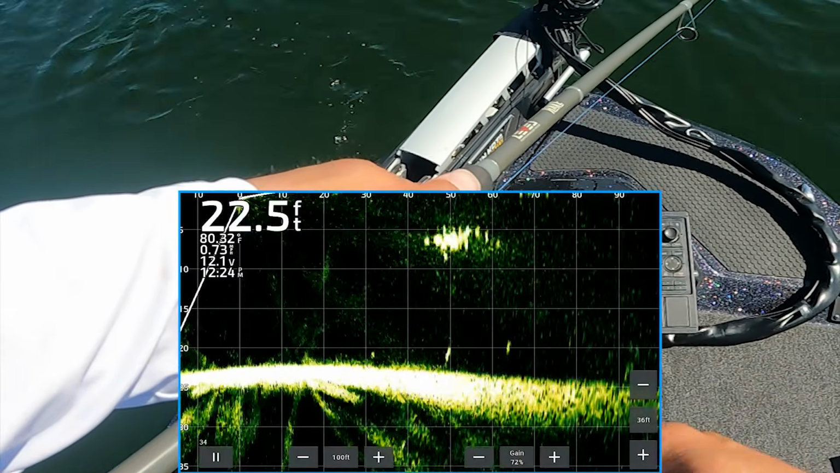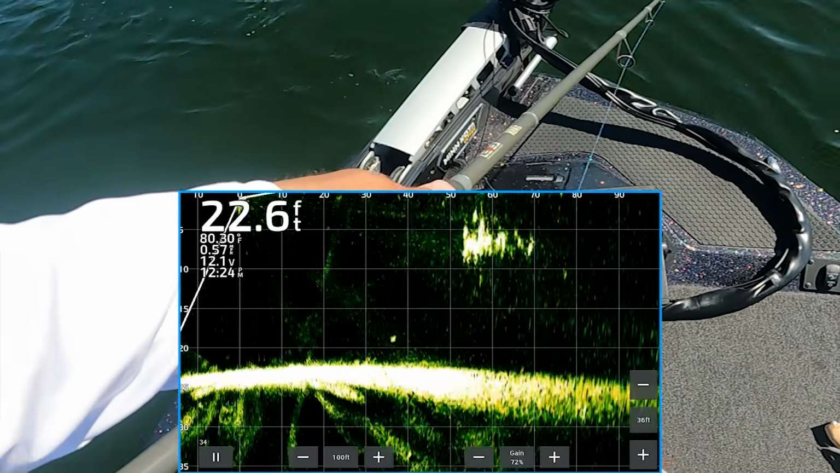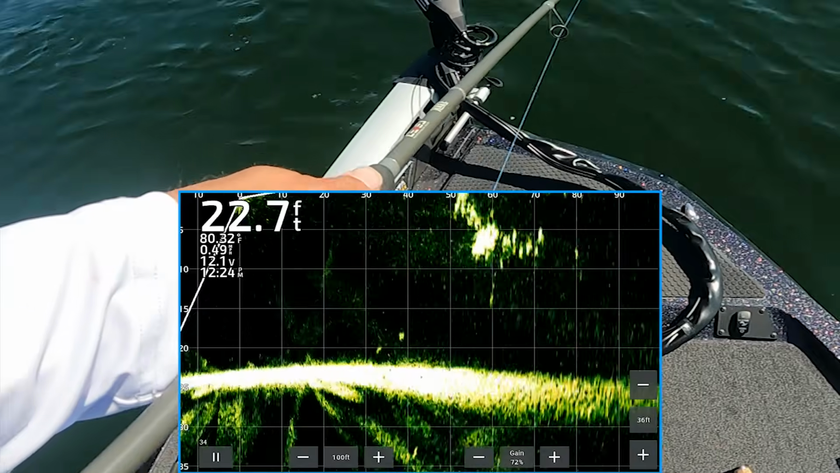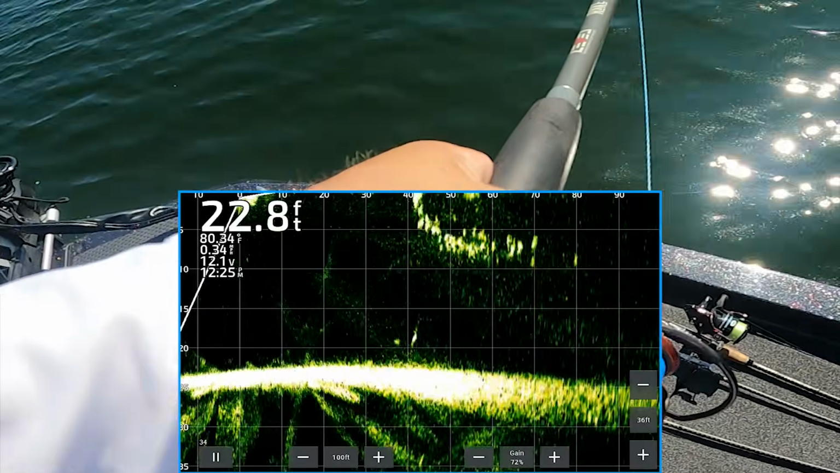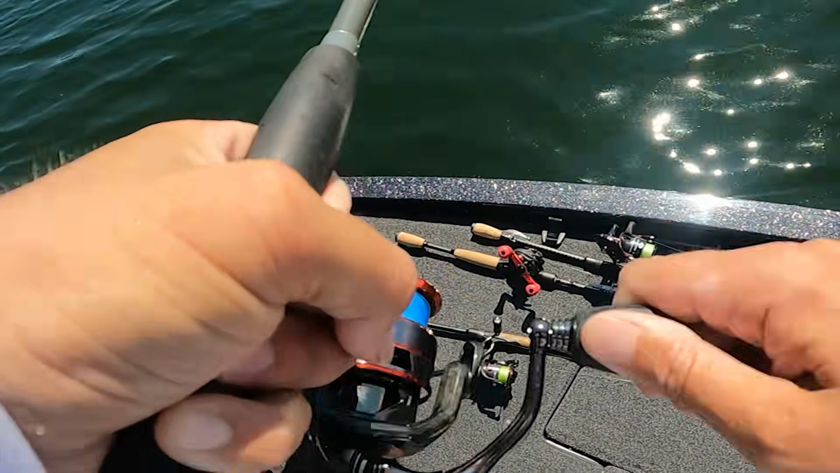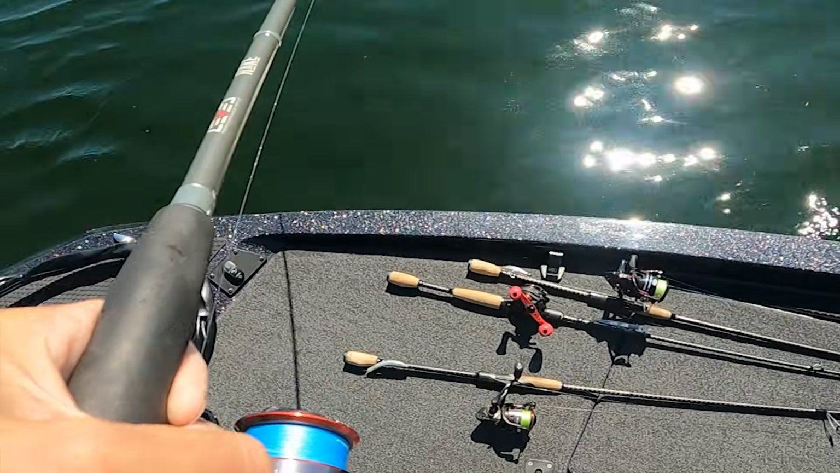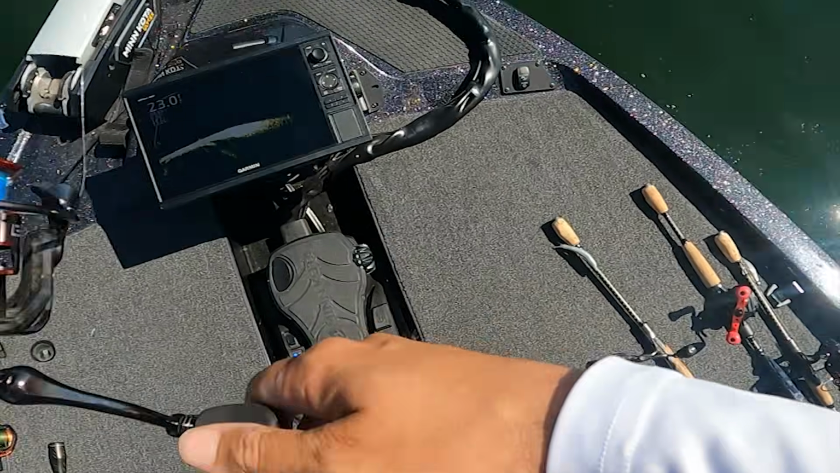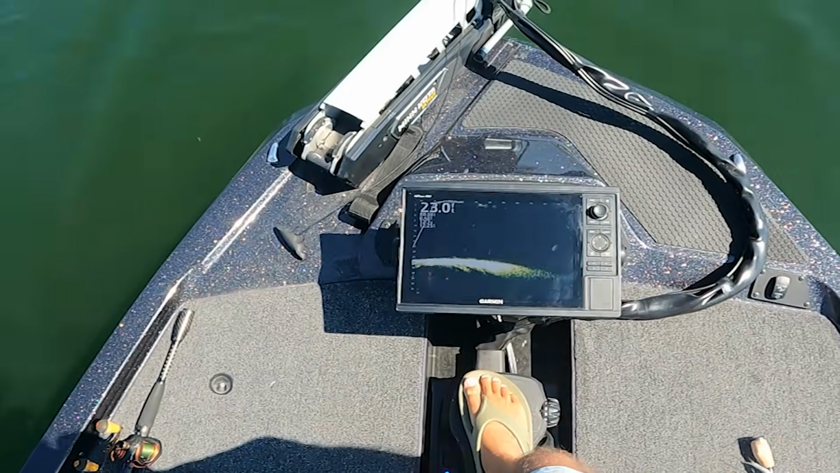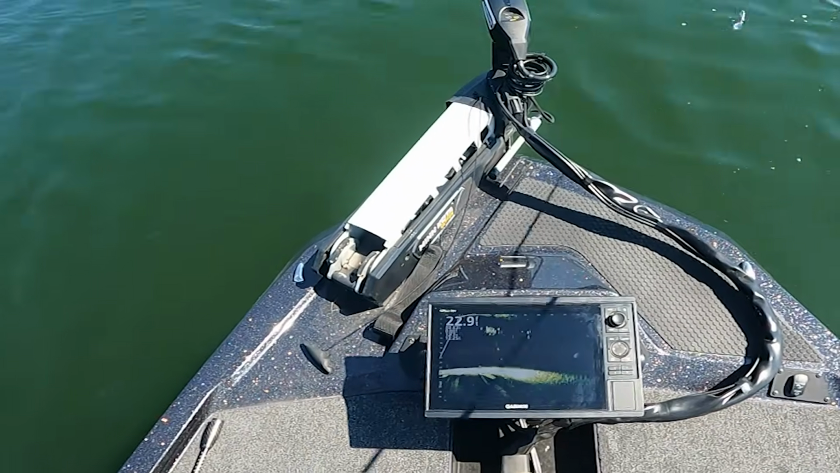Oh yeah, we're about to see if they want to do it now. Another good one. Another good one. Another. Oh no, he came off. That's another 3-pounder. Darn. No, Jimmy. Terrible. Man, we about to get a good little bag out here.